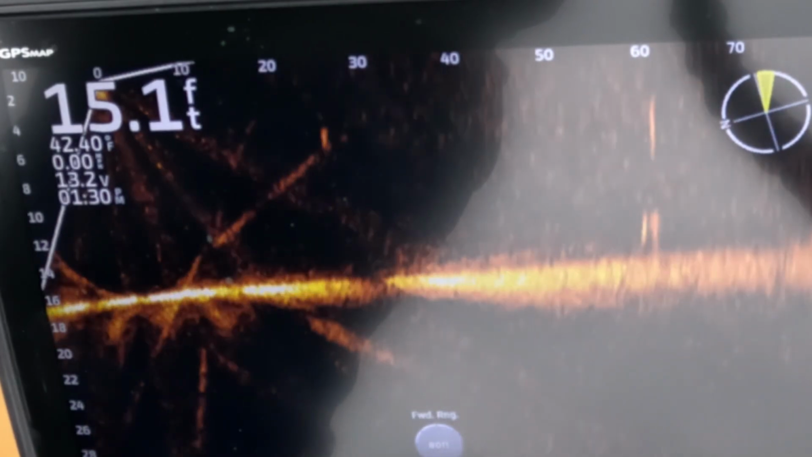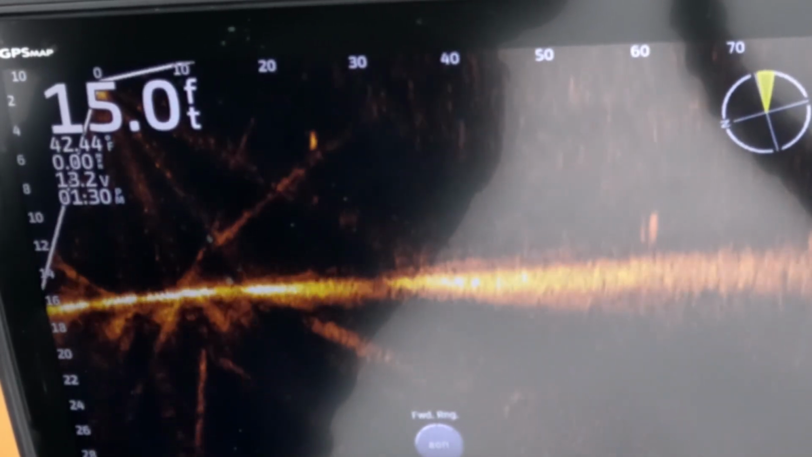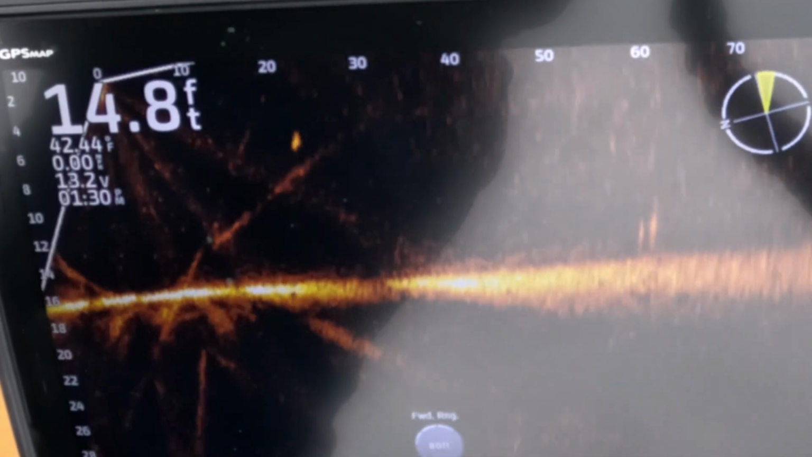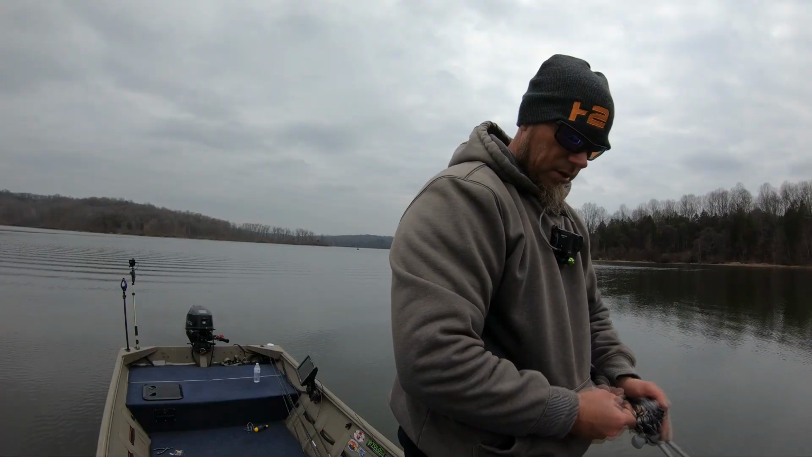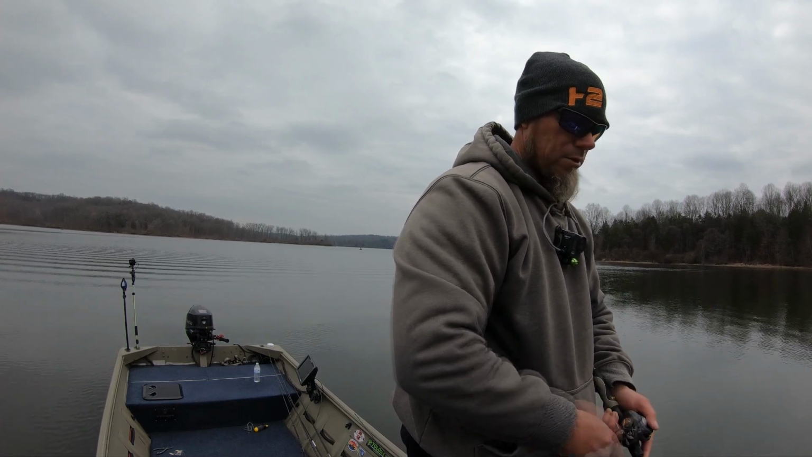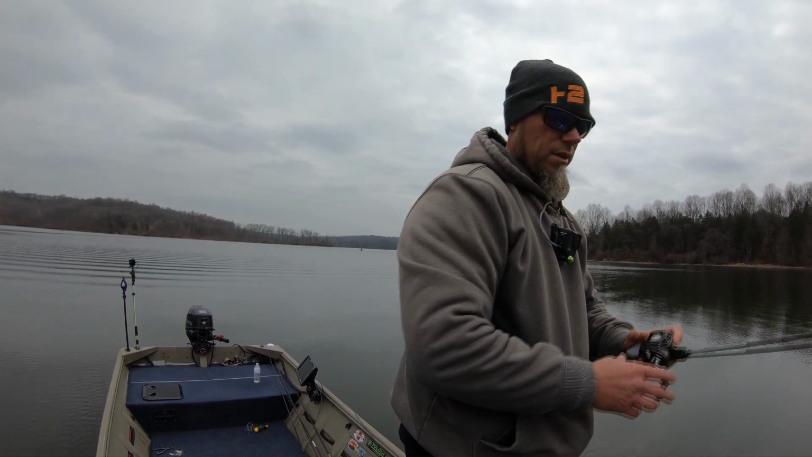So I would put a little split ring on that front hook hanger, or upsize the treble hook to get it to balance out. But this bait's getting down there at 6 foot, so that's about what you would expect on the Spro Mix Stick.